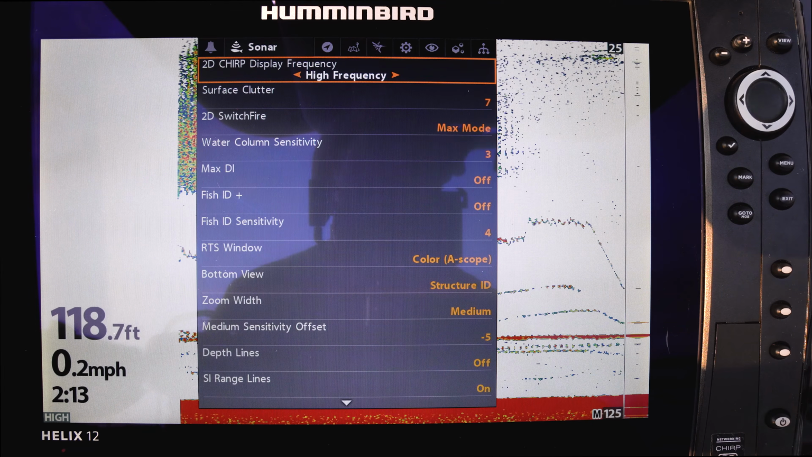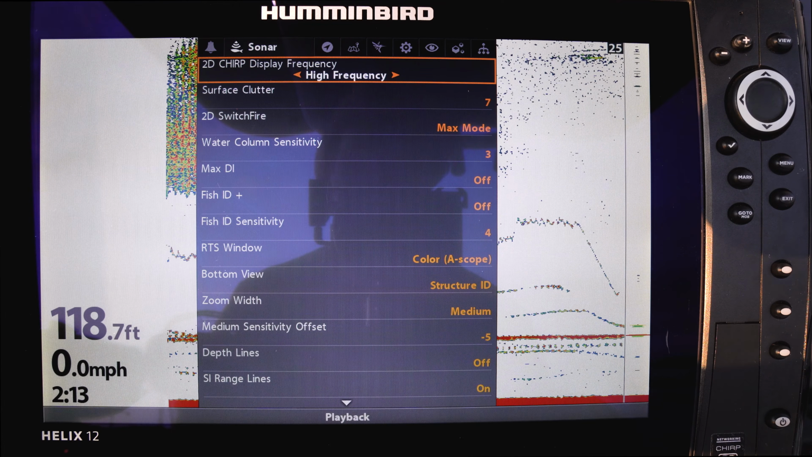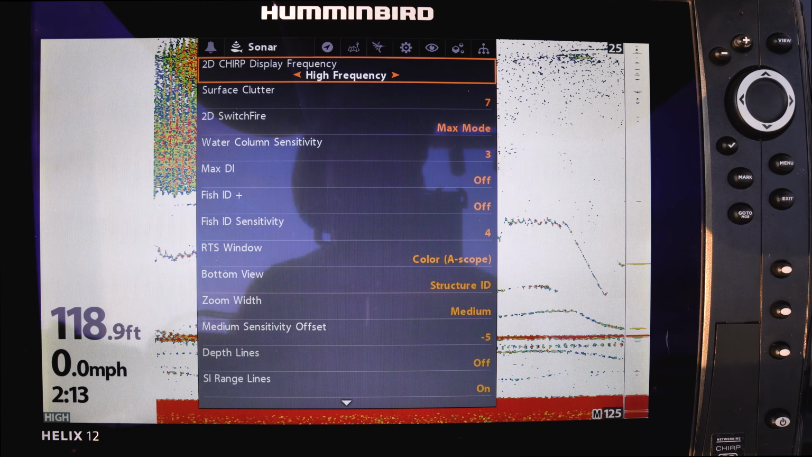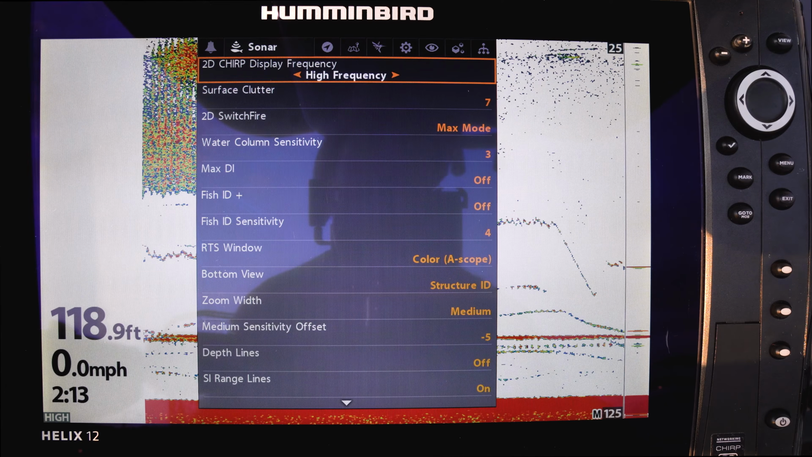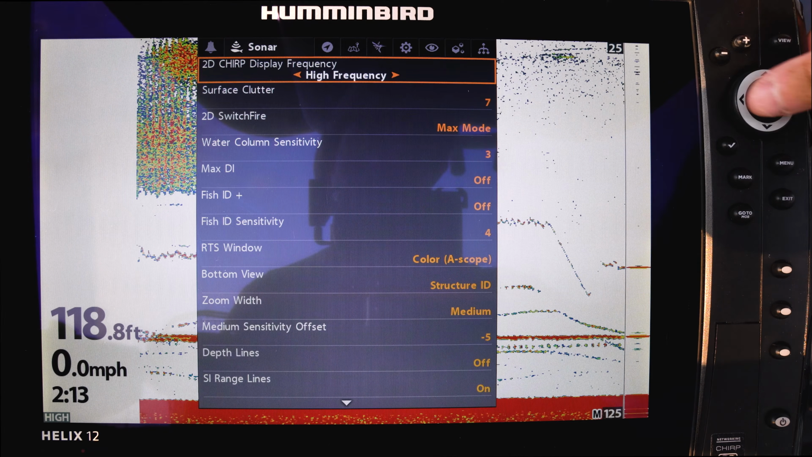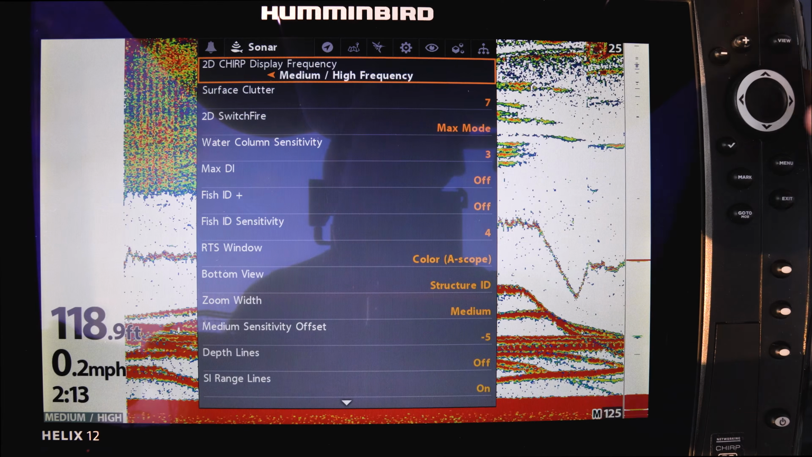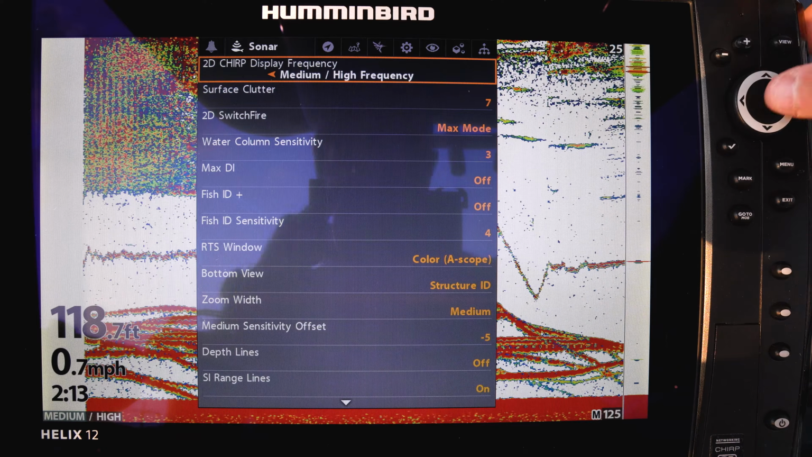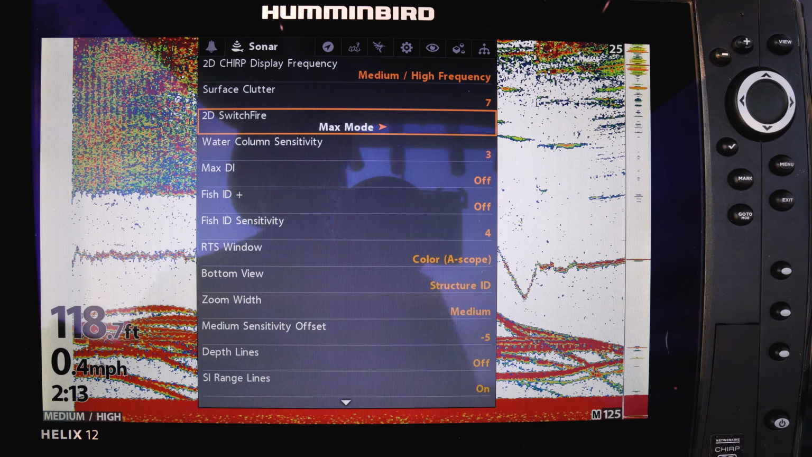It only shows the fish directly under your boat, and you will lose fish by not being able to see fish off to the side. The medium frequency allows you to see fish that are off to the side and pick up on more details. If you can't set your sonar to high and medium frequency, make sure it's at medium frequency at the very minimum. Another very important setting is the 2D switch fire setting, and you always want this in max mode.